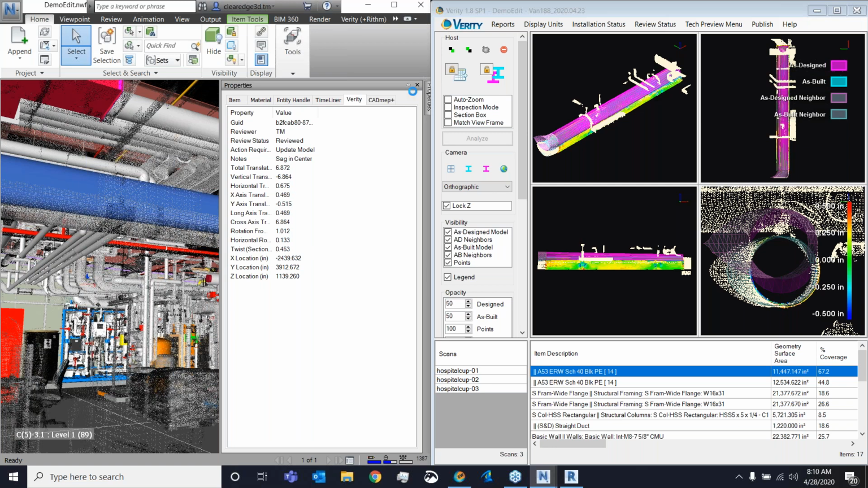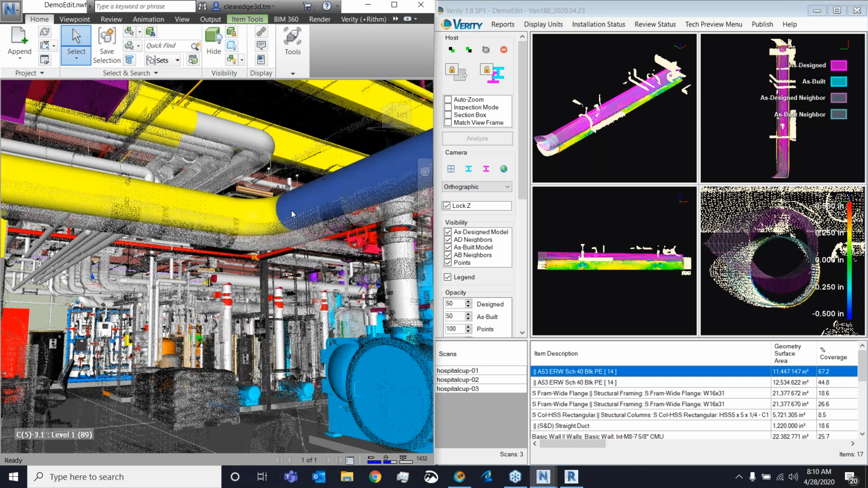I can do that one at a time, or I can do it for multiple elements at once. And it'll also color code those elements according to the conformation to the tolerance values right here. Again, yellow being out of tolerance, so that's why all those are colored yellow.